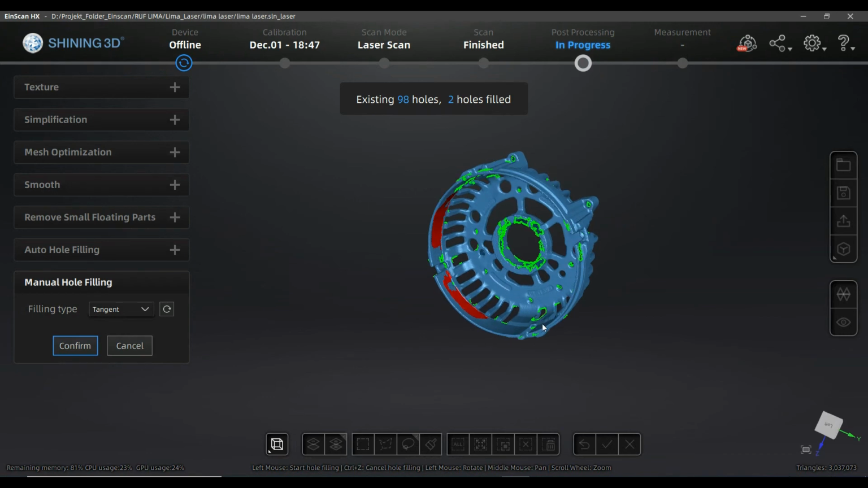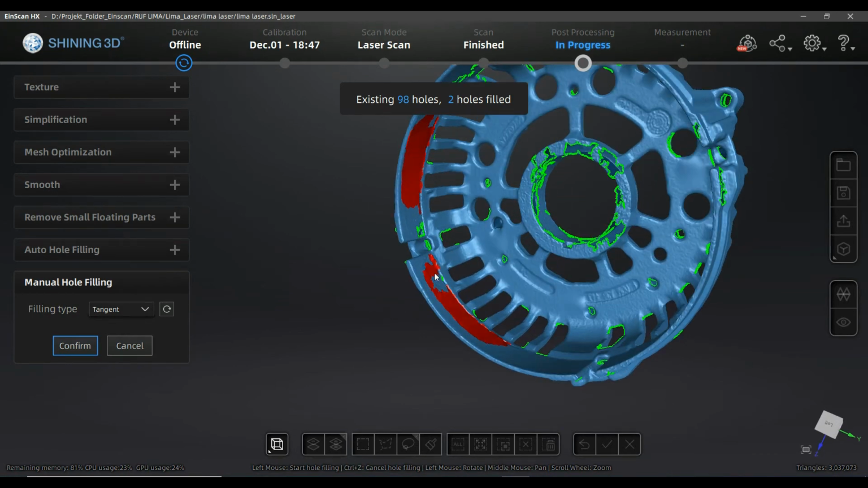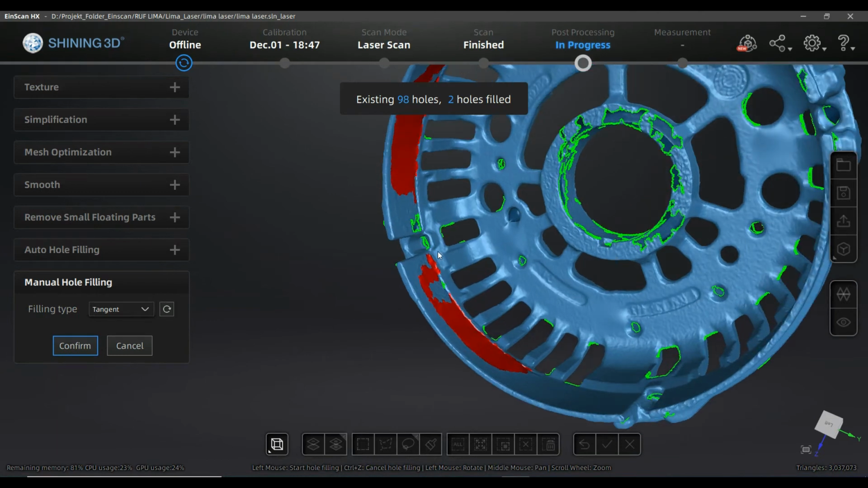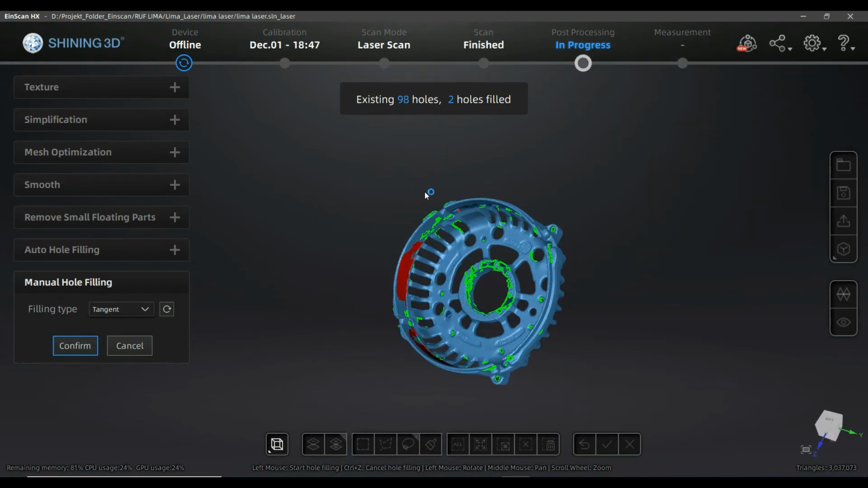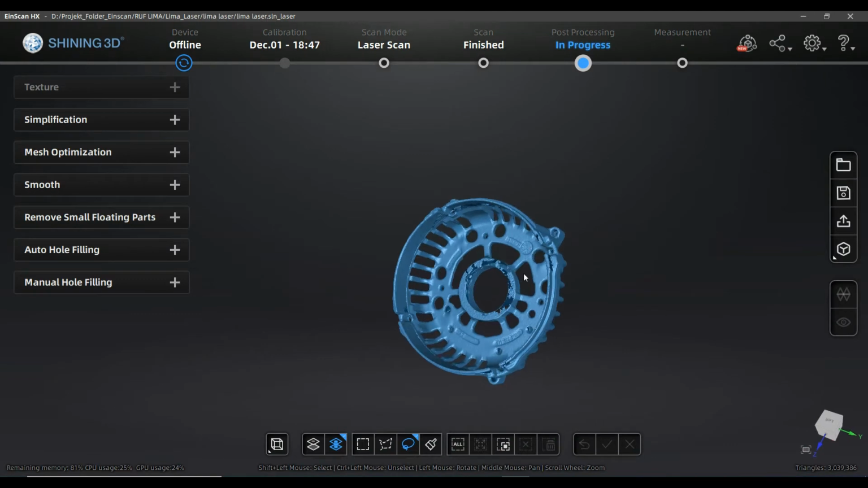Of them, and you will see that this kind of hole filling will avoid, in the special rotary areas, the problems that you've seen before. And actually I don't need to do it for all the holes, because you've seen there were no major problems in the previous version of the autofill.